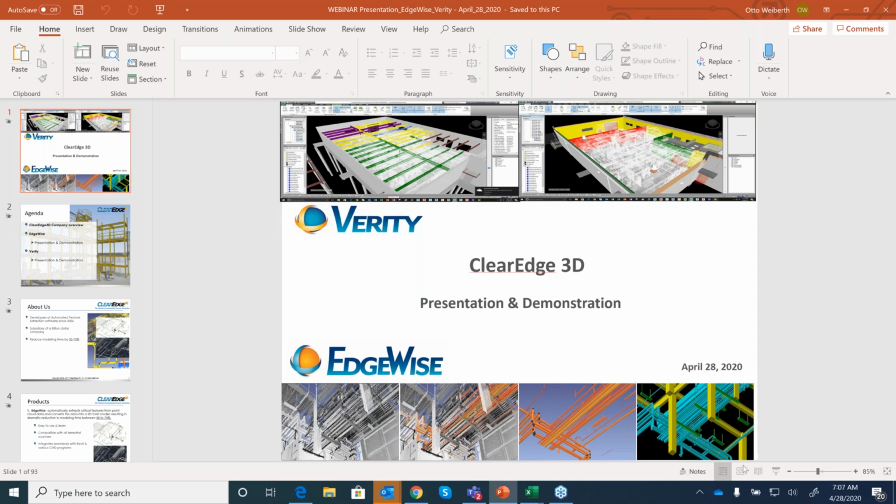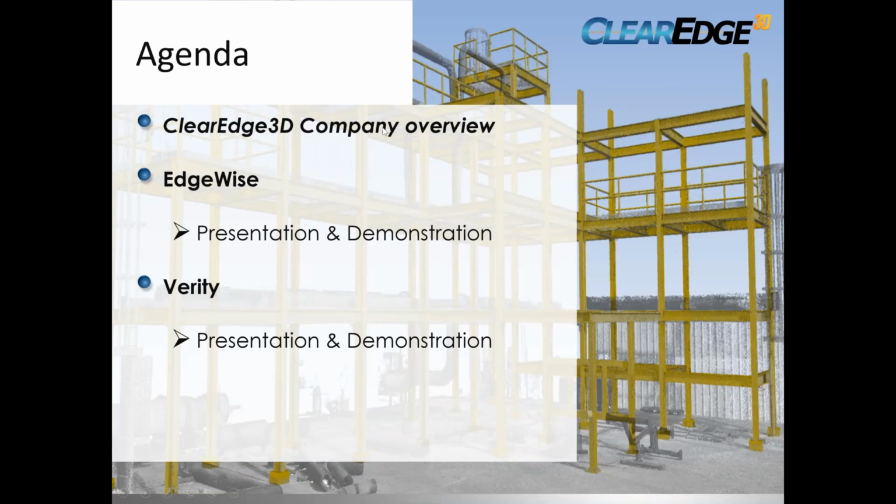What I plan to do today is we're going to show two sets of solutions. One is Edgewise, and the other one is Verity, for two different functions, and I'll get into what each one does. But we plan on doing Edgewise first, going through Edgewise complete, and then going into Verity.